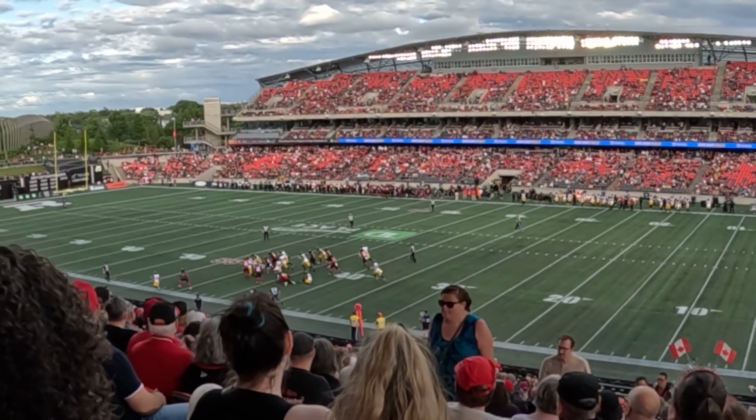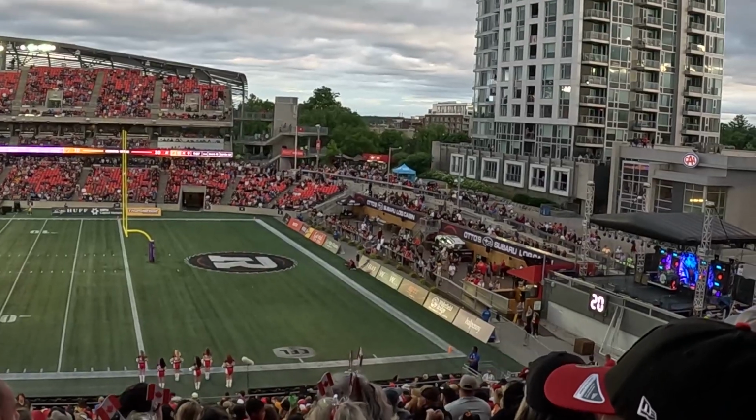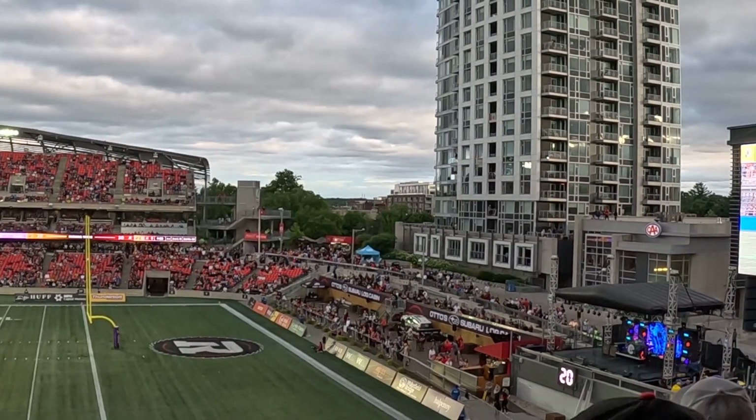I have no clue what's going on. Imagine living there. There's people legit just watching from their balcony. Nice.